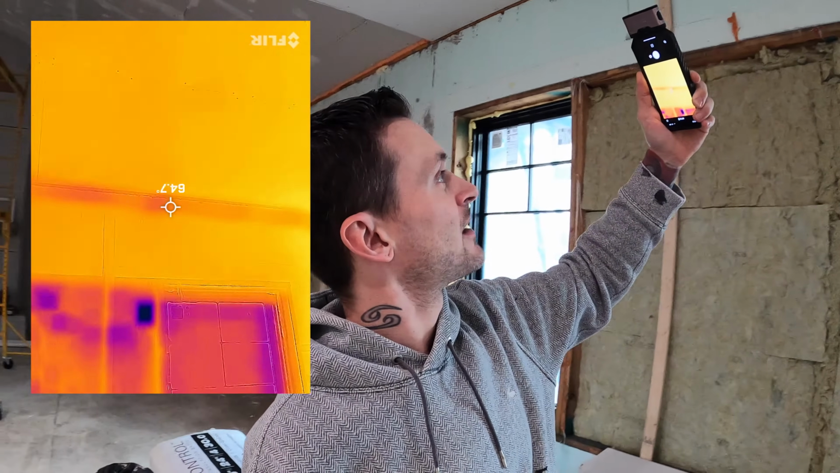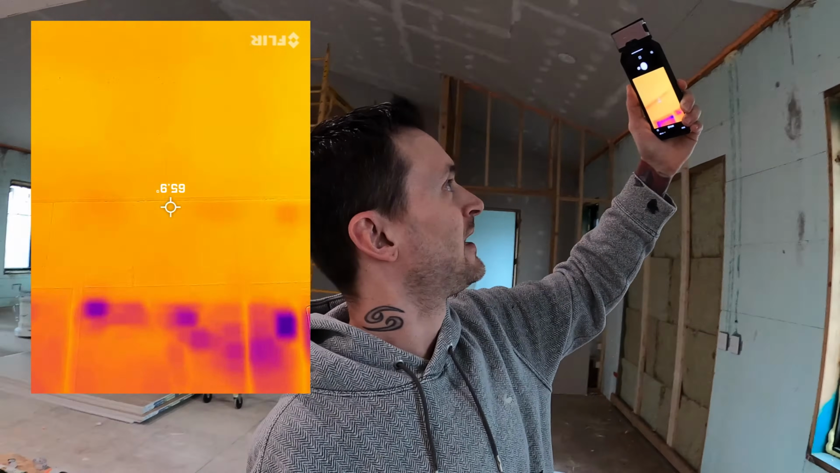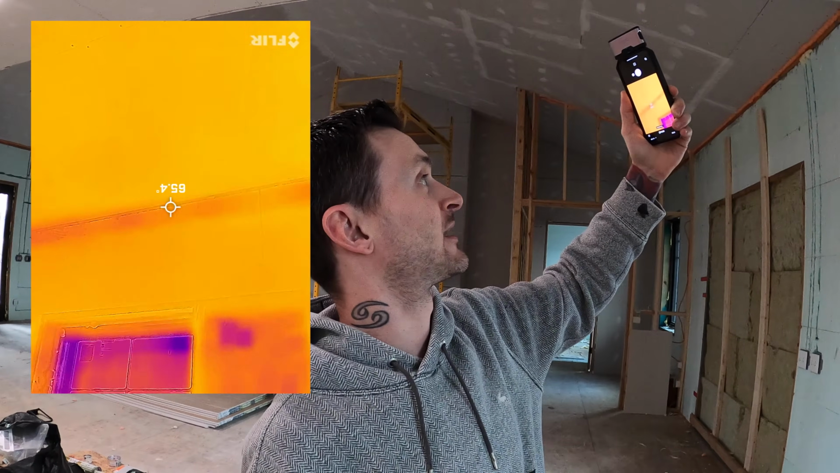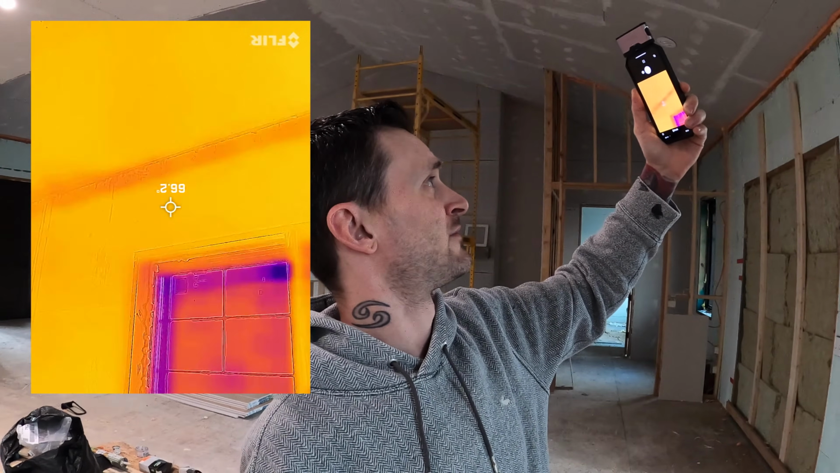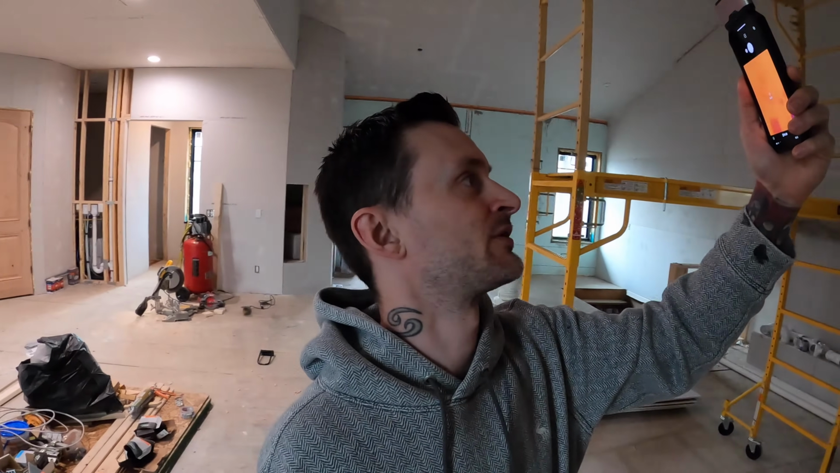But as I thought, that top plate up there, which is a 2x10 sitting on the ICF wall, definitely is a little bit colder than the ICF wall itself and the ceiling there, because you've got a thermal bridge right there where the cold air is coming through that 2x10 and bringing it in there. But I mean, we're only looking at 65 versus about 63. So only about a 2-degree difference. And that's obviously because we're heating up that 2x10 on this side, and probably somewhere in the middle they're meeting in the middle and doing whatever temperature that they're going to do.